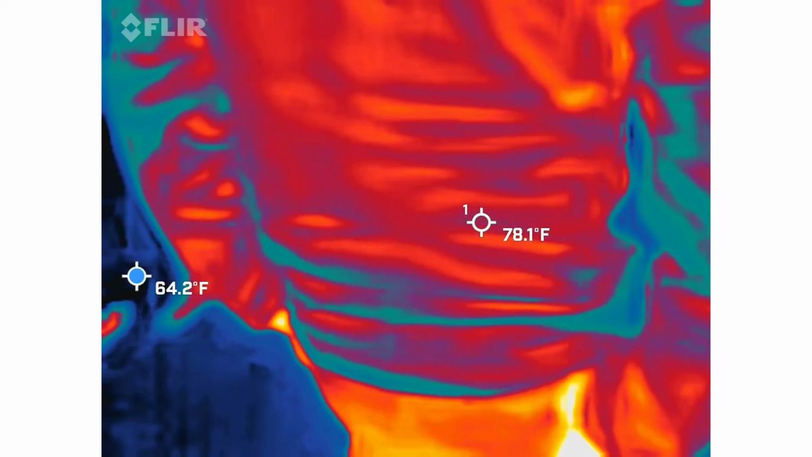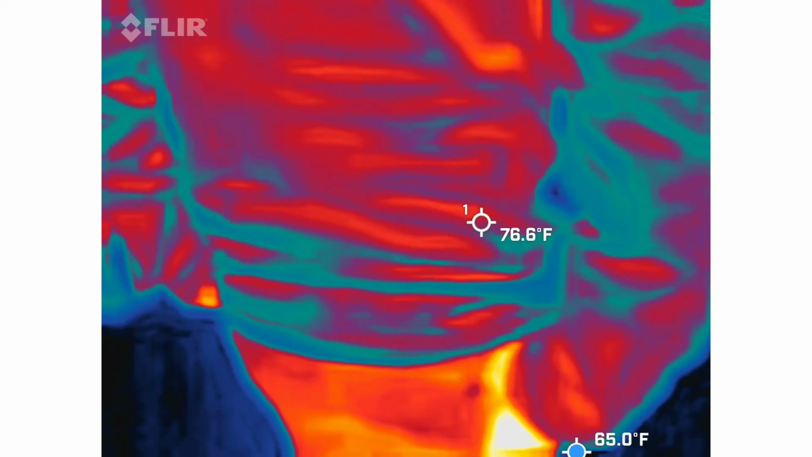Oh, so we're going to let it sit as I go over the next part. Let me know if it goes above 6.5.